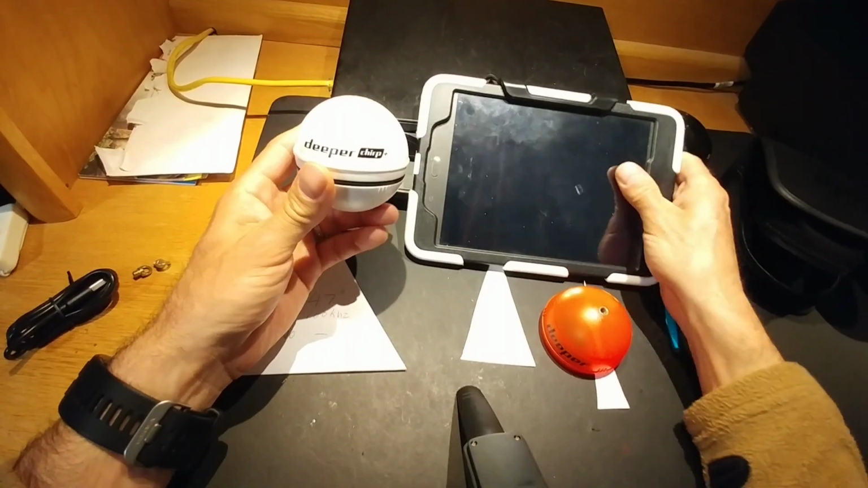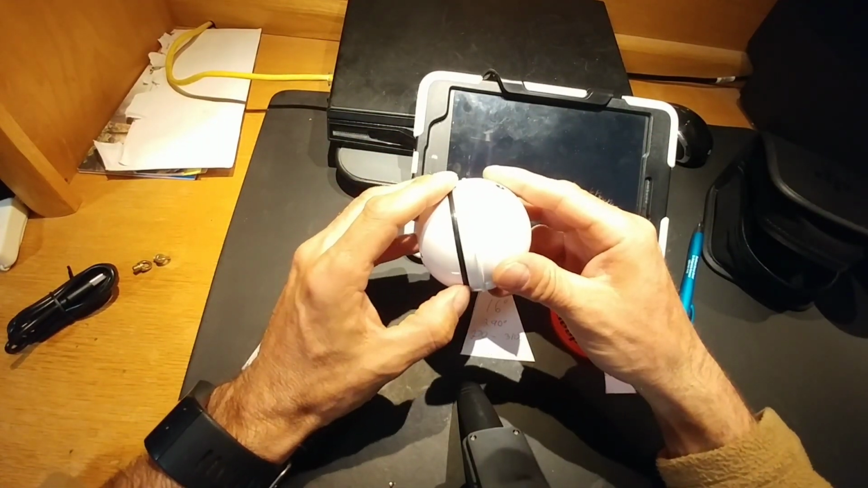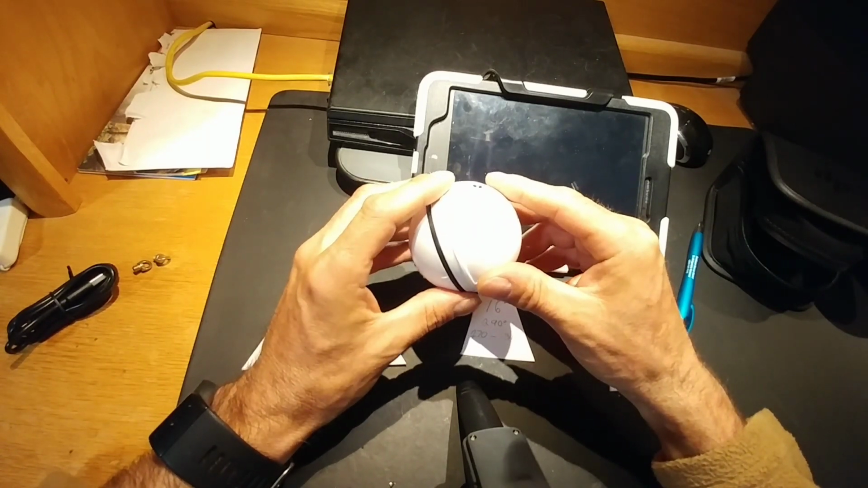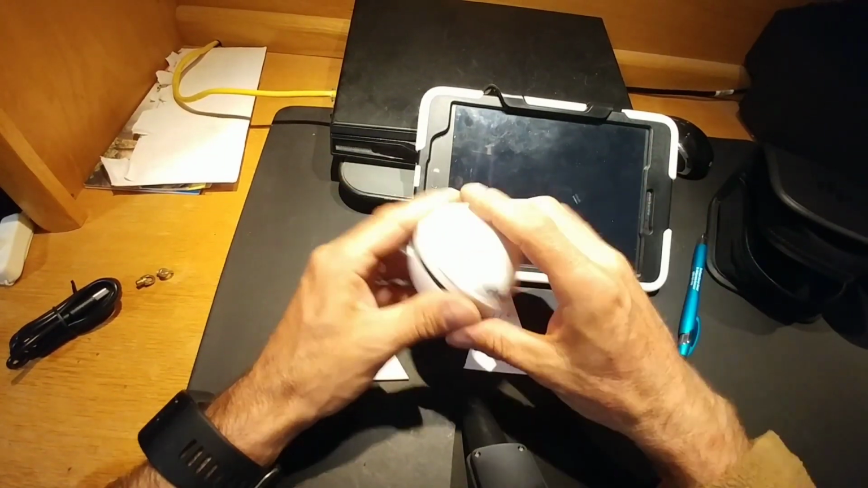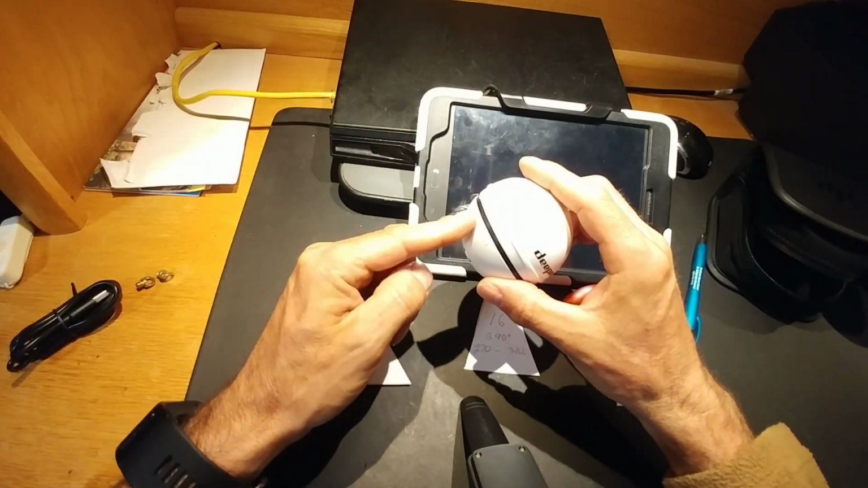Thank you, Deeper, for sending this. I'll look forward to using it this summer to make my bathymetric maps. That way, when I go ice fishing, the map of the bottom of the lake is already going to be there. And I'm just going to pick a spot on the map and go right to it because this has a built-in GPS. Bye-bye.